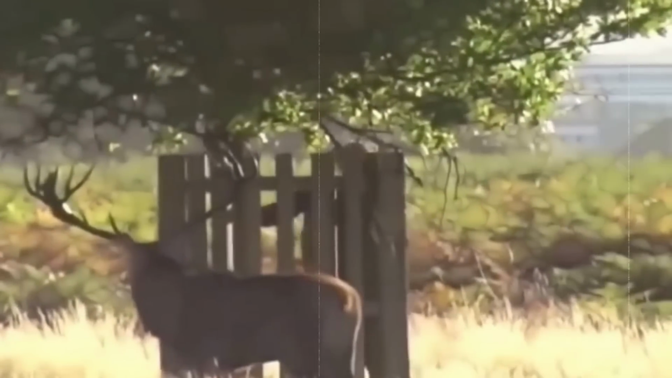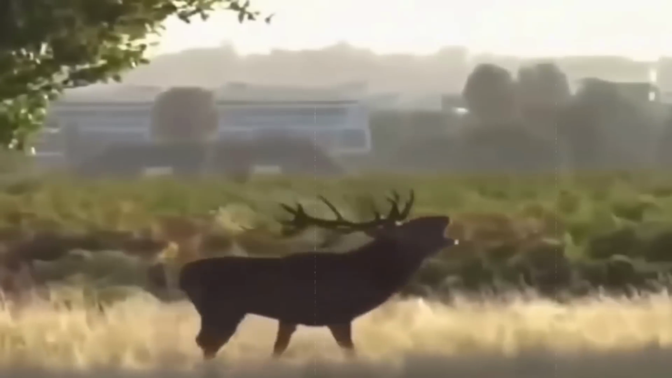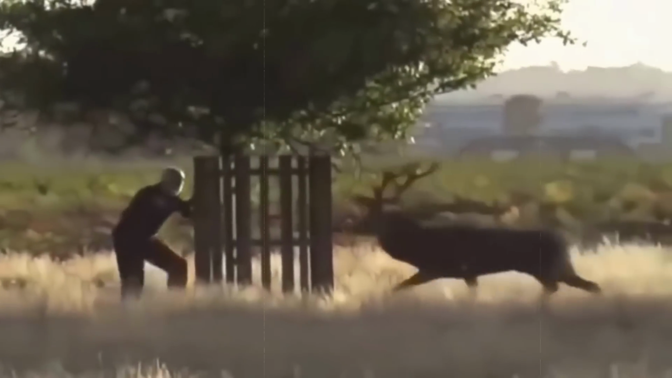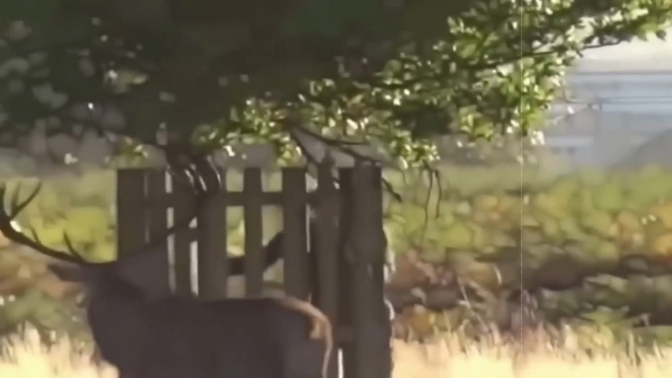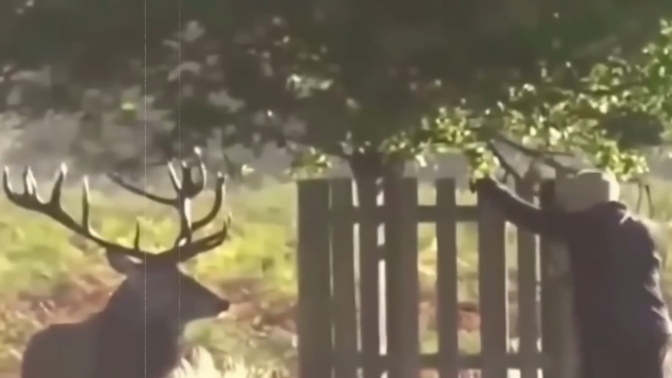the tree. The interaction between the man and the stag is intense, with the stag showing protective behavior over its territory. The man, realizing the danger, makes a quick decision to escape the situation. He finds refuge by climbing a wooden fence built around the tree, narrowly avoiding the stag's pursuit. The video ends with the man's escape, leaving a feeling of unease about the encounter.